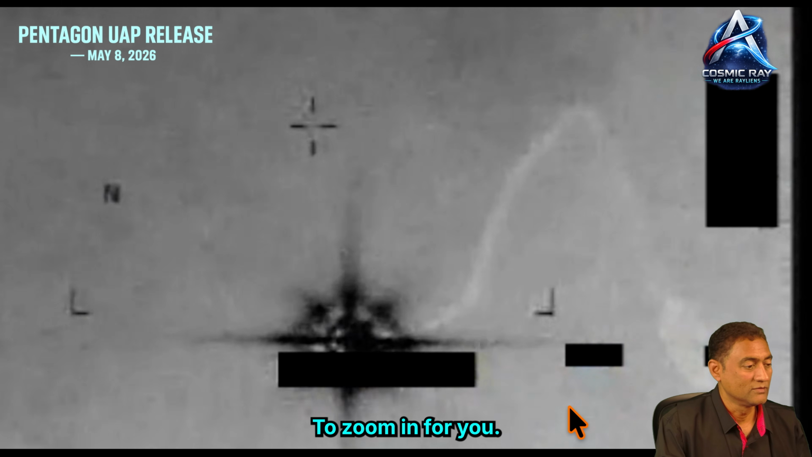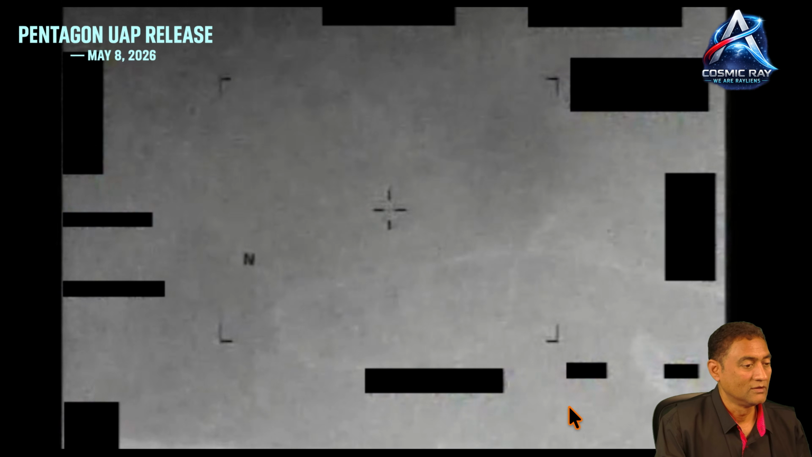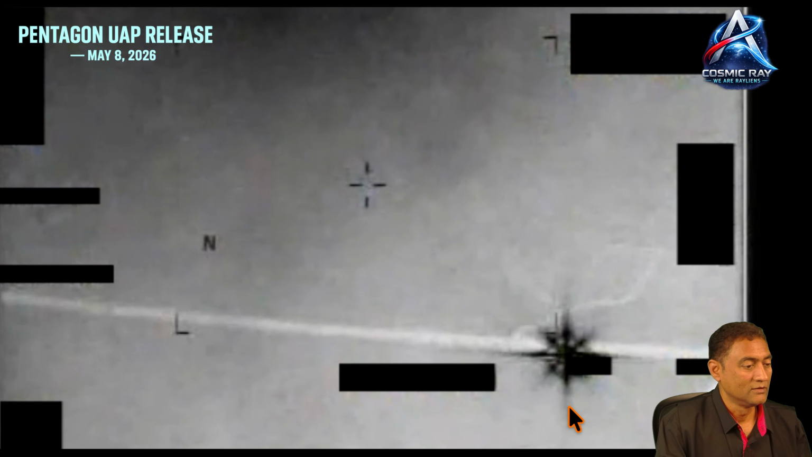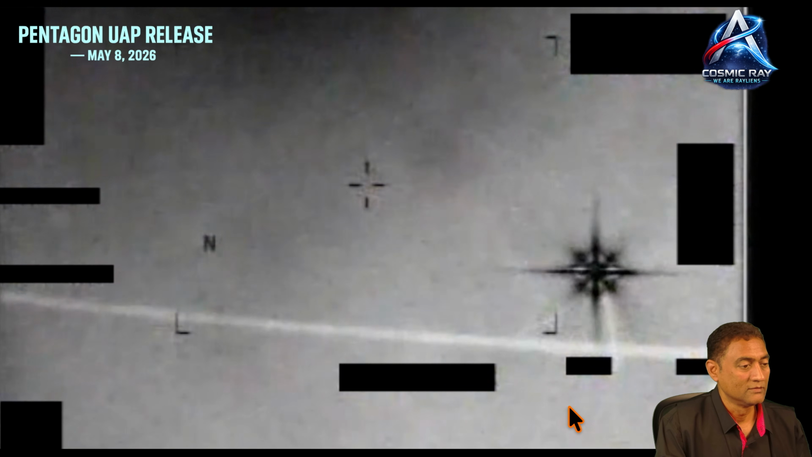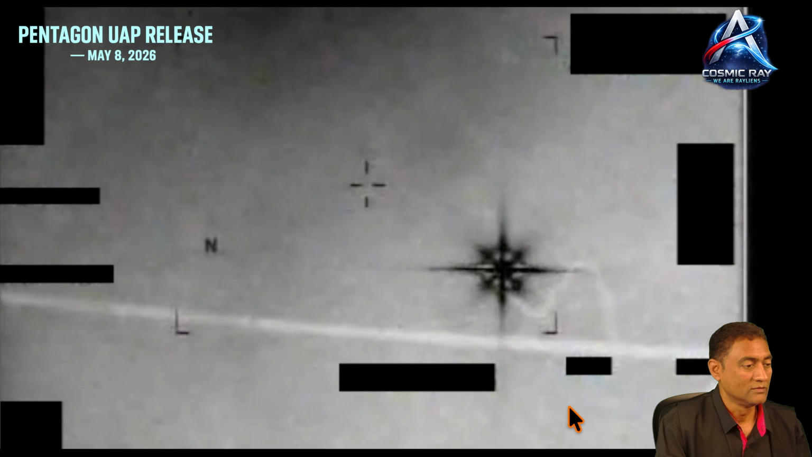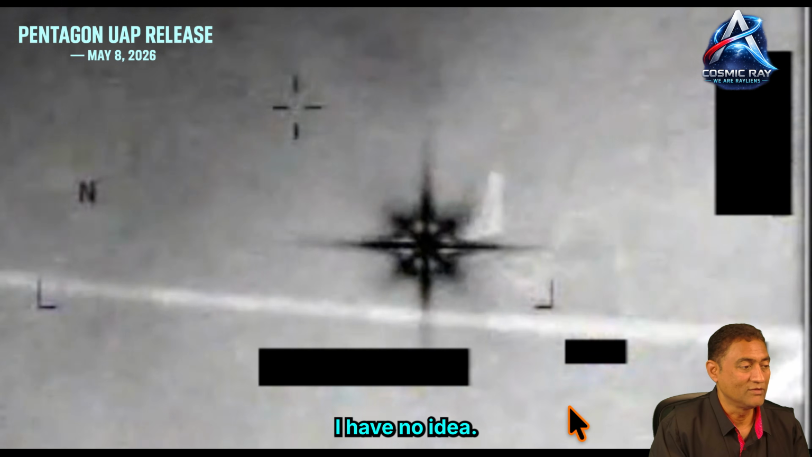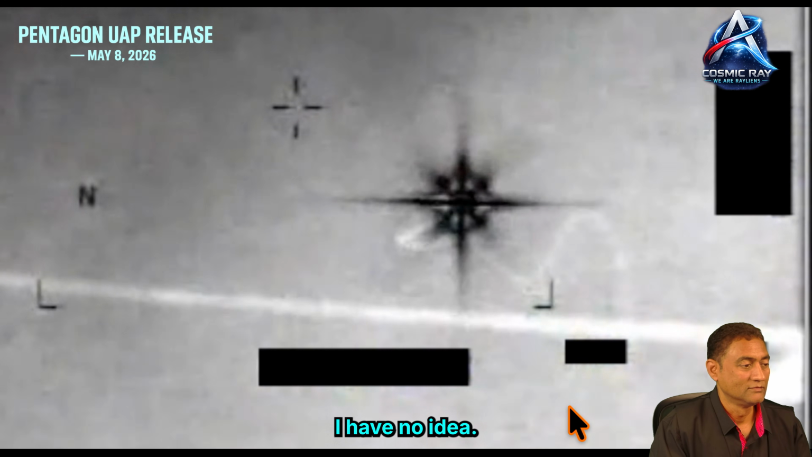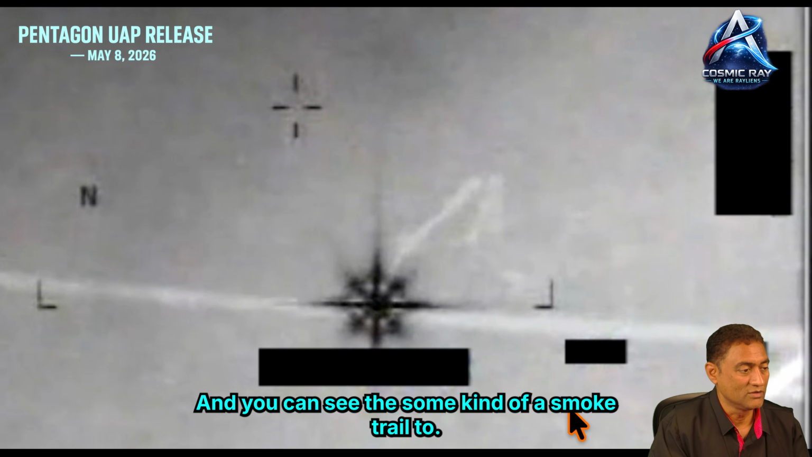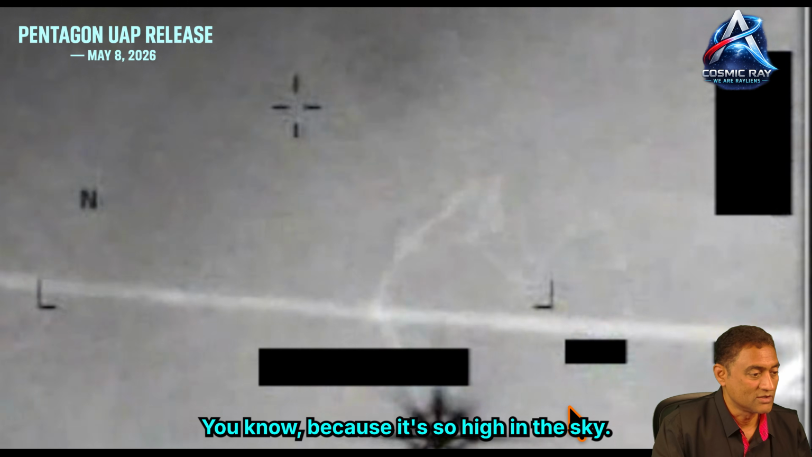Trying to zoom in for you. Wow. Like somebody made a drone that looks like a star? I have no idea. And you can see some kind of a smoke trail too, or maybe it's because it's so high in the sky.